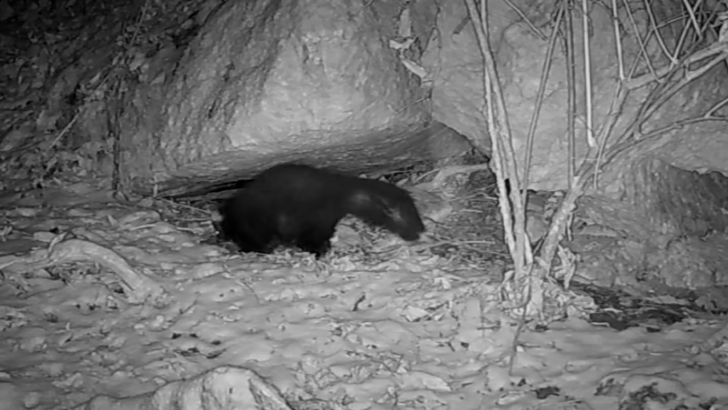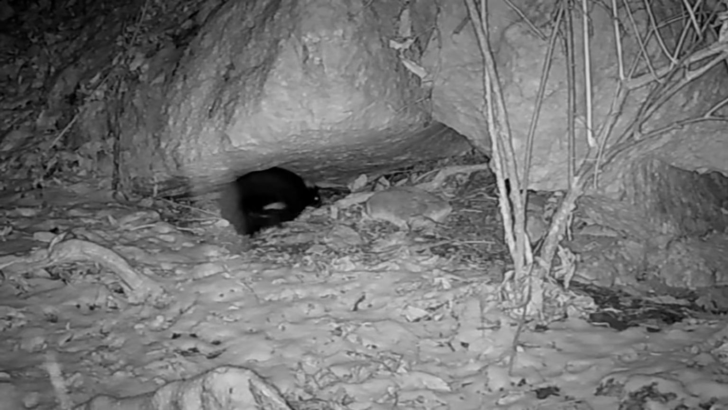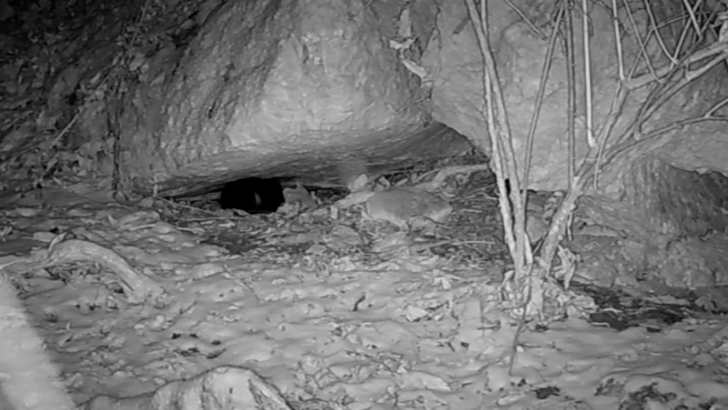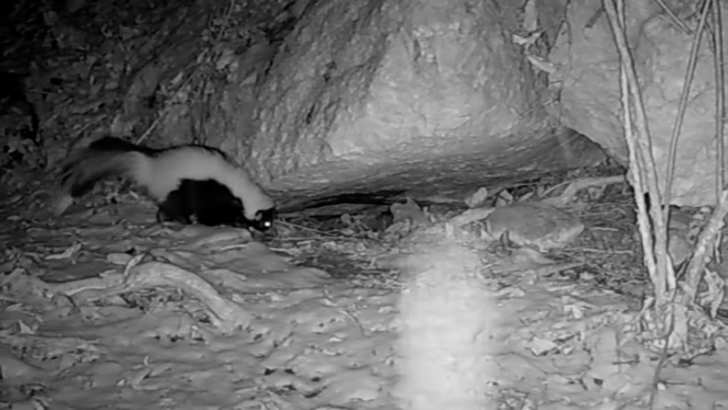And there's old Flat Top. Snow's starting to add up. Thought he'd turn in a little bit, I guess. And they all seem to be coming in.